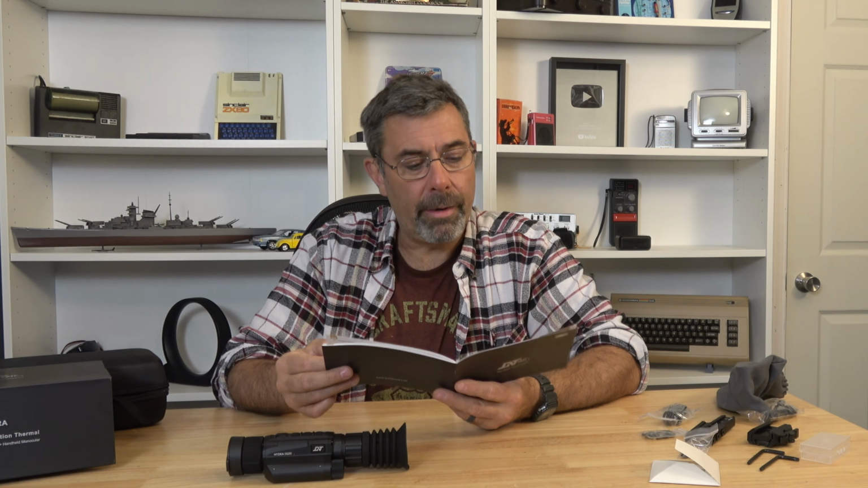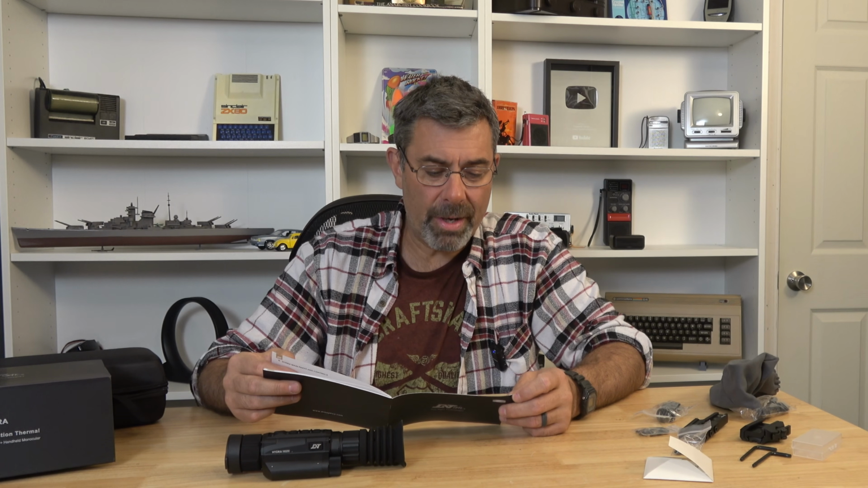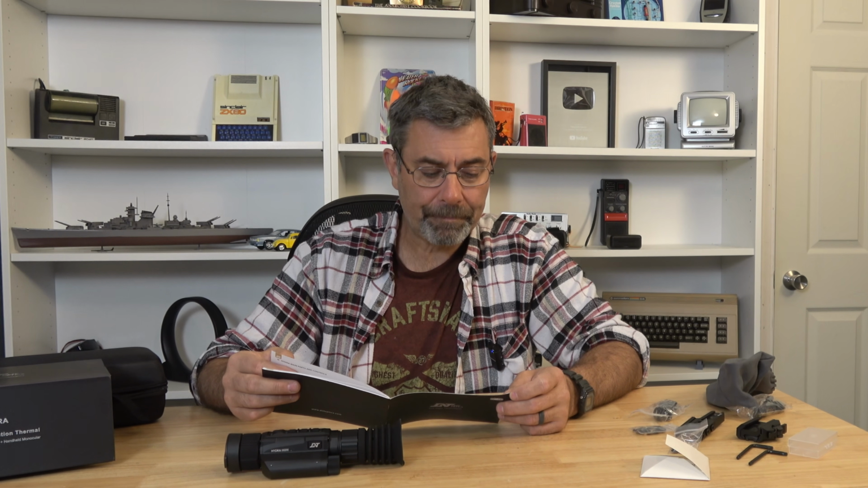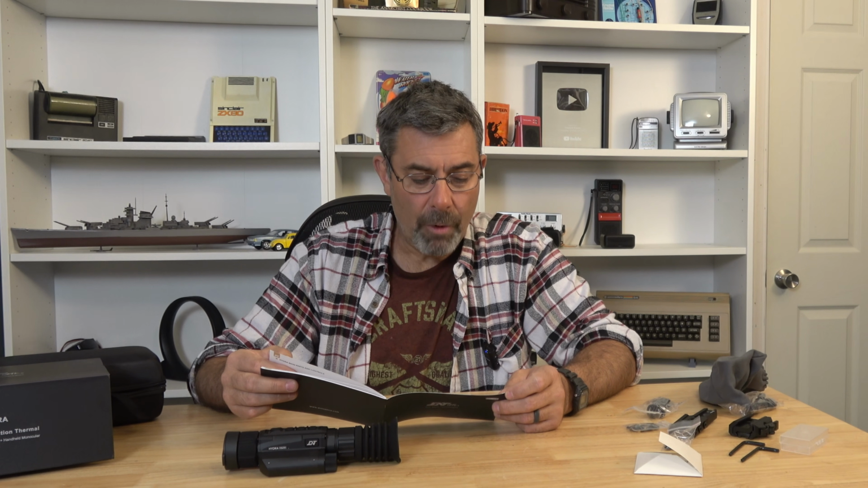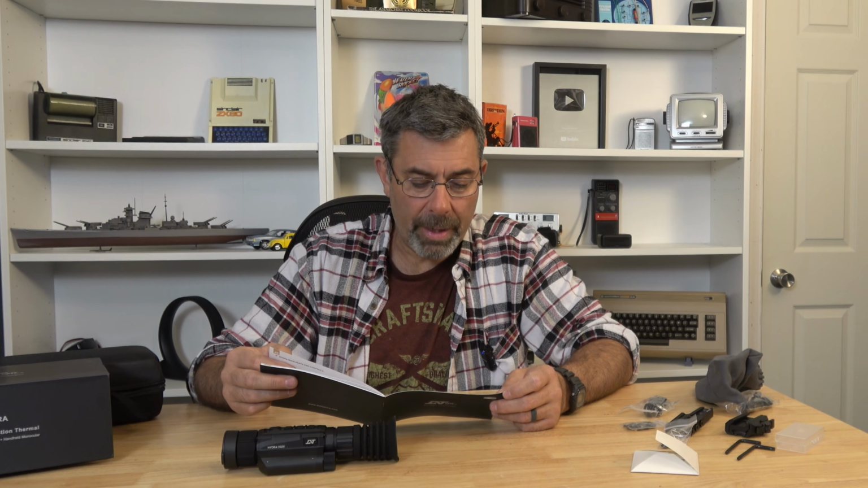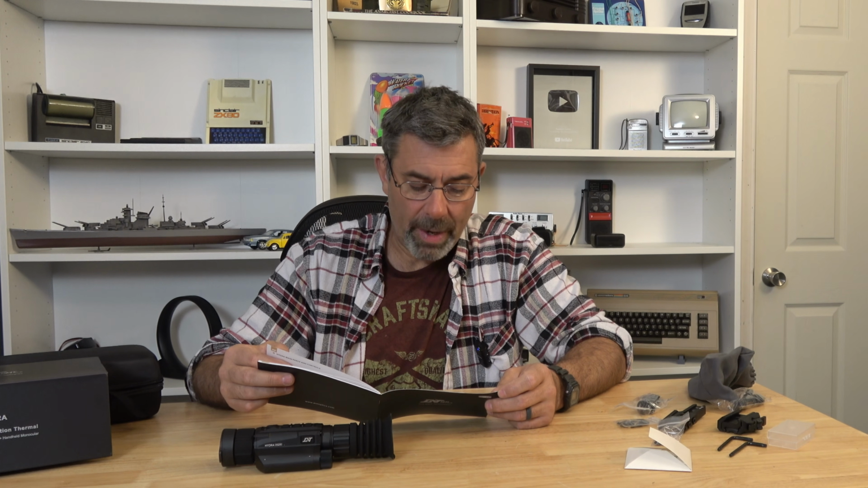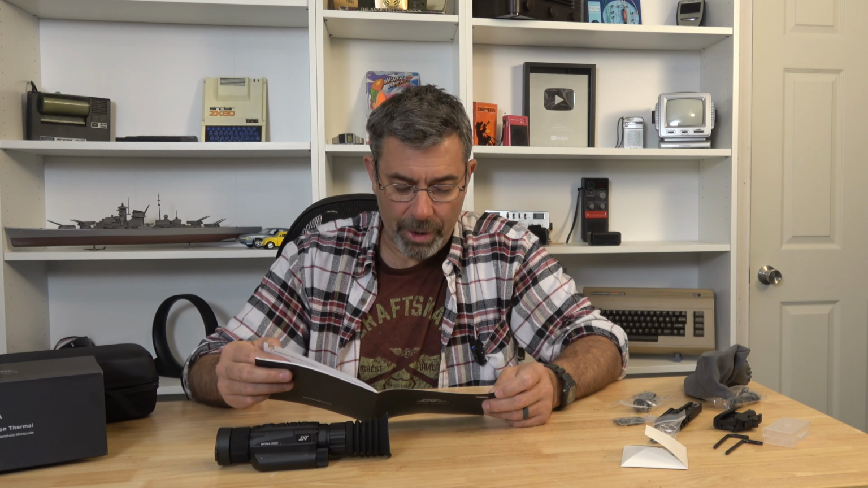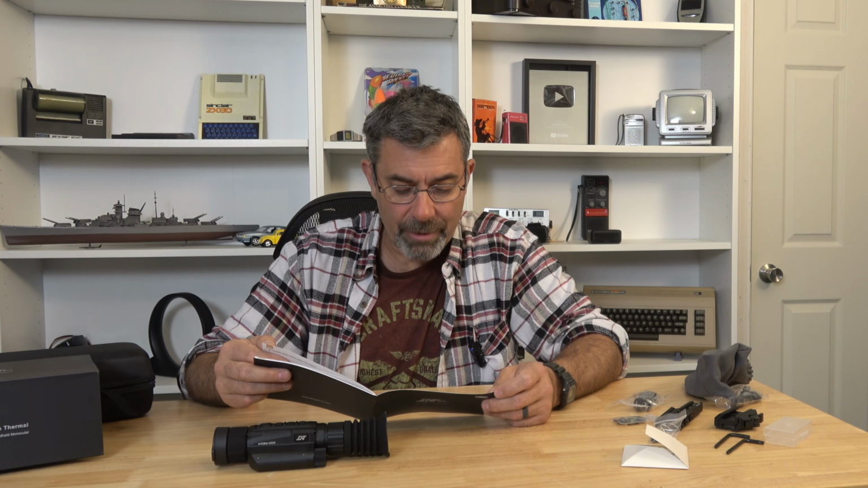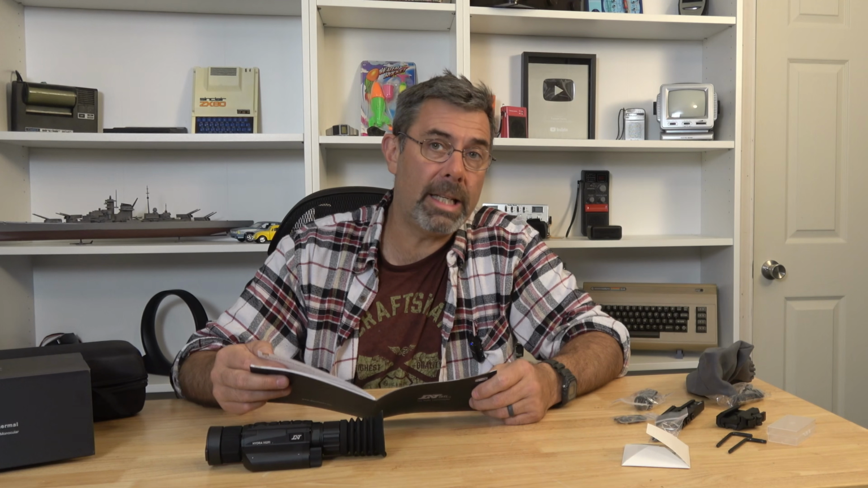Okay, let's see here. For this model, which again is the HS219, sensor resolution is 256 by 192. It does have a base magnification of 2x. Focal length of the object is 19 millimeter. And it does operate, like I said, 5.5 hours, which is crazy. It only weighs 13 ounces. The other one, I swear, weighed like 2 pounds. It works from -4 all the way to 122 degrees Fahrenheit, which is nice. And it is IP67 rated.